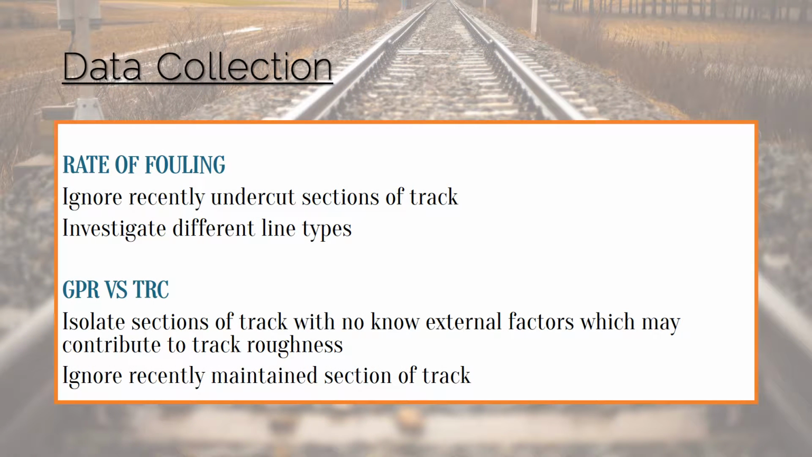To select appropriate data, some limitations needed to be set. Any section of track which had recently been undercut or resurfaced was ignored, as it would give false results in terms of foulness levels and track roughness. Also, data from different line types was collected, i.e. passenger only versus freight and passenger versus freight, coal and passenger lines. As external factors such as bridges, subsurface drainage, turnouts, diamonds and tunnels would affect track roughness as well as ballast condition, the locations were chosen where these were not present.